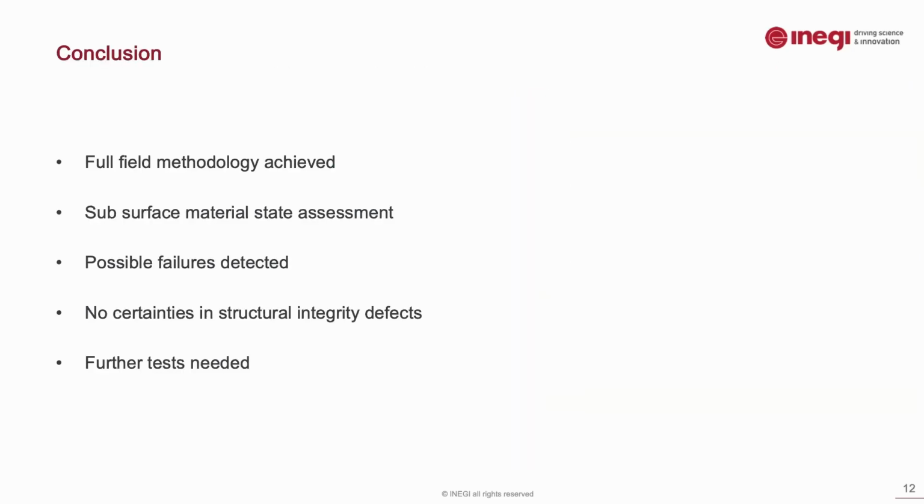So we were capable of achieving a full field measurement, seeing beneath the surface of the blade and detecting possible failures, although we are not sure how severe they are.